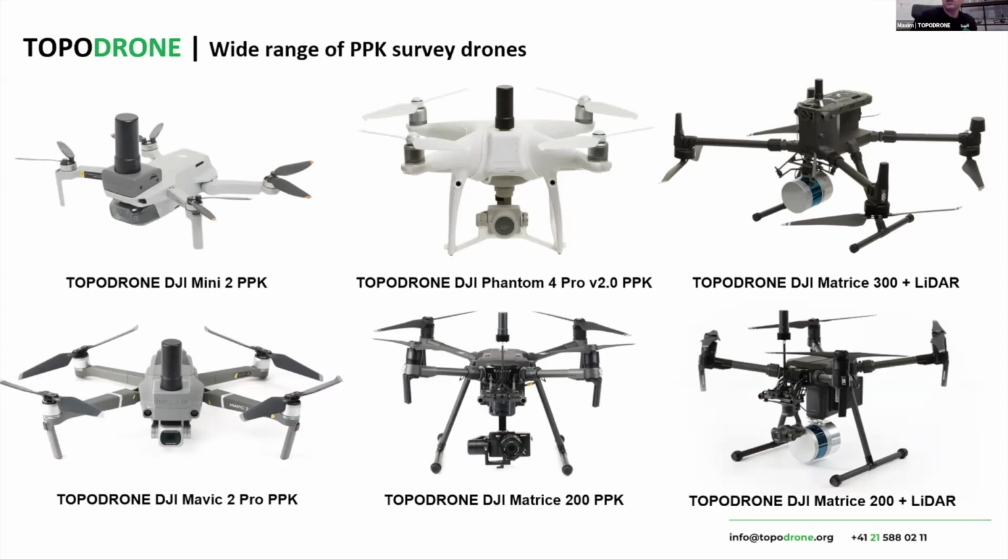And we started our business. From the first request, I shared some information on the website, and finally we received a lot of requests to upgrade drones. After that, DJI announced the Phantom 4 RTK. It was announced 1 year after we invented our PPK system.